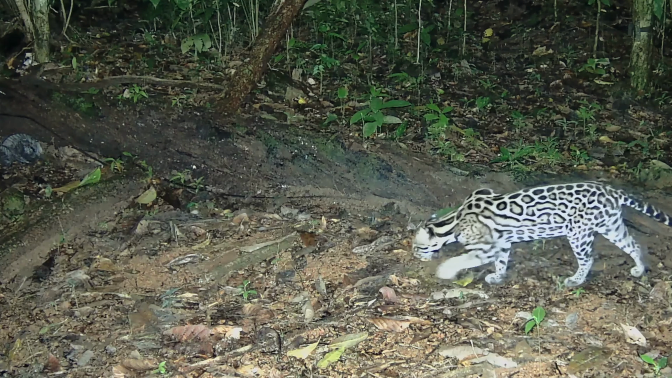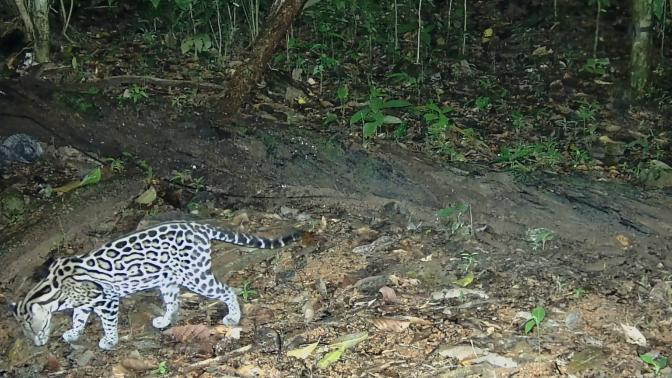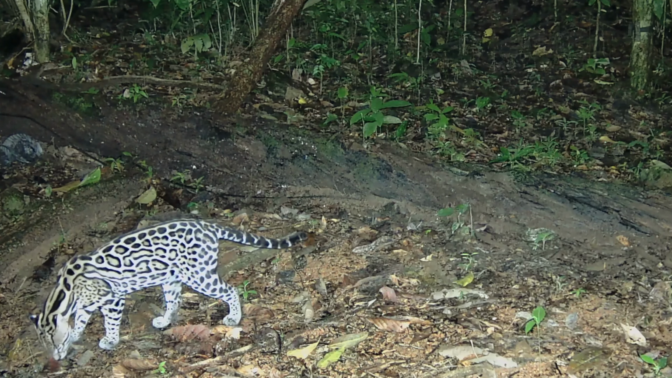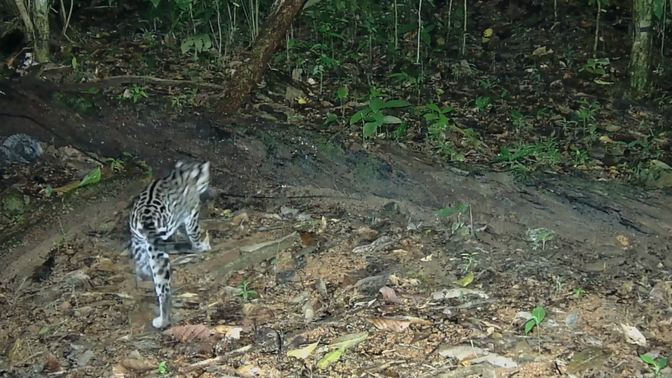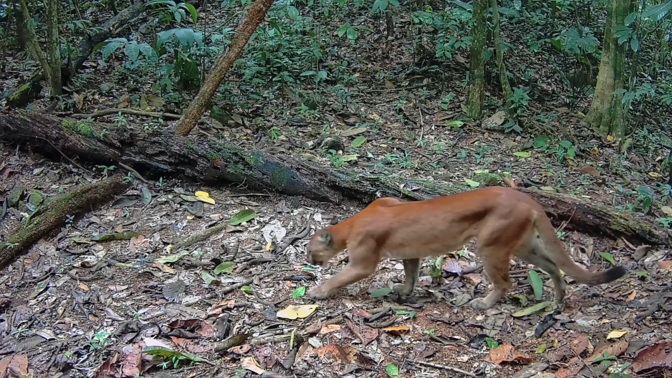Ocelots are rarely phased by white flash trail cameras. Listen to that bird scolding these pumas.